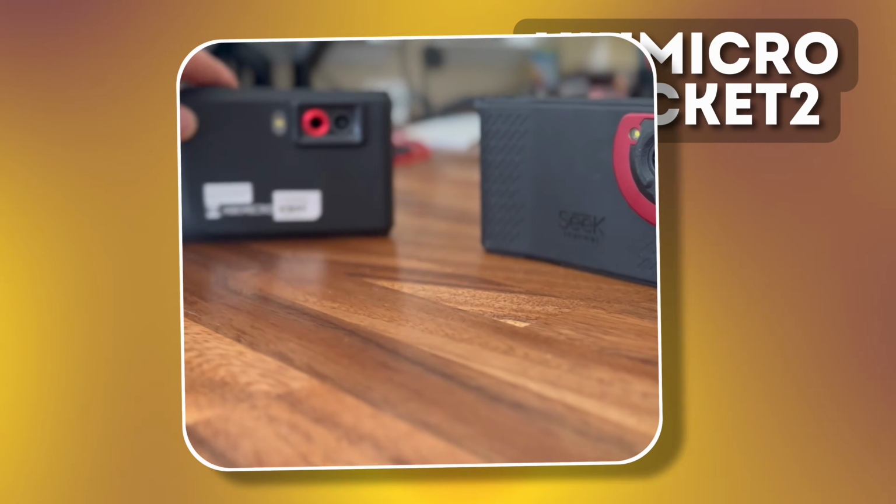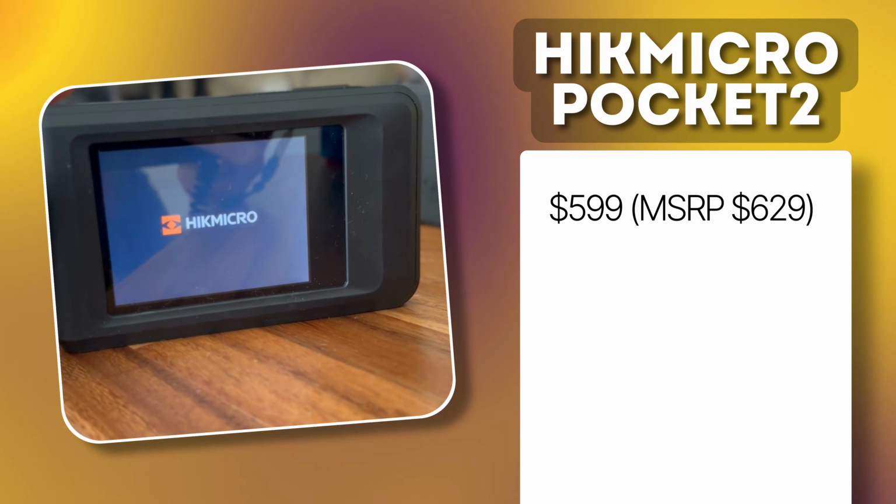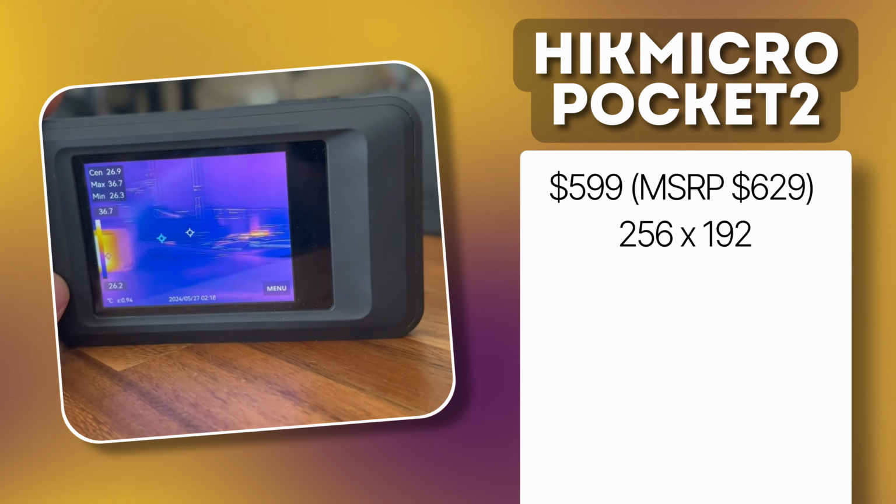Moving on, we have the HIC Micro Pocket 2, which is their second version of this style of camera. You can get this thing for $600. Again, the resolution is 256 by 192, which matches the Klein one.